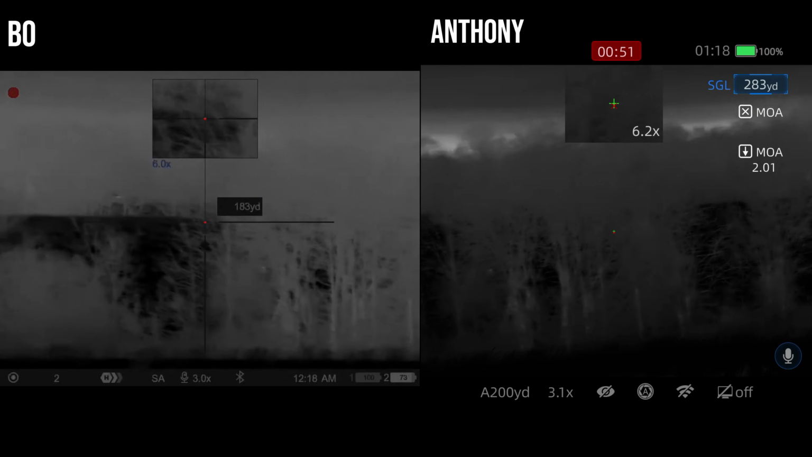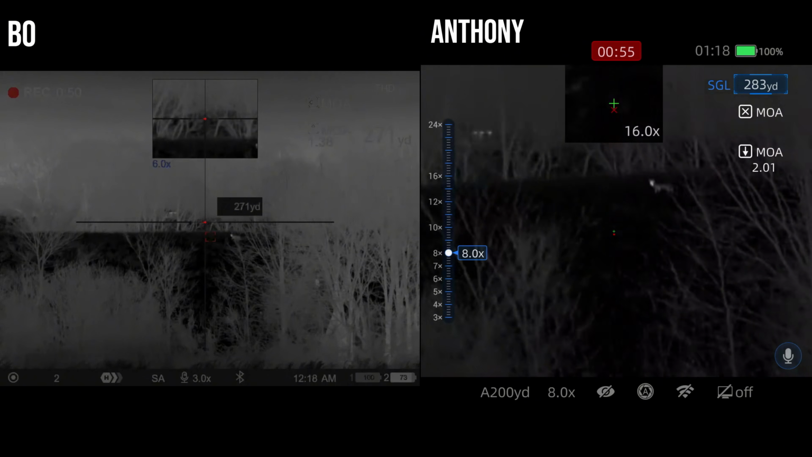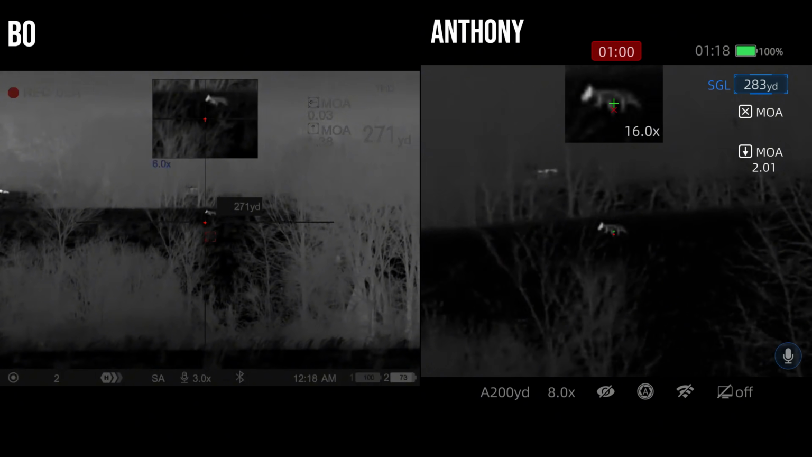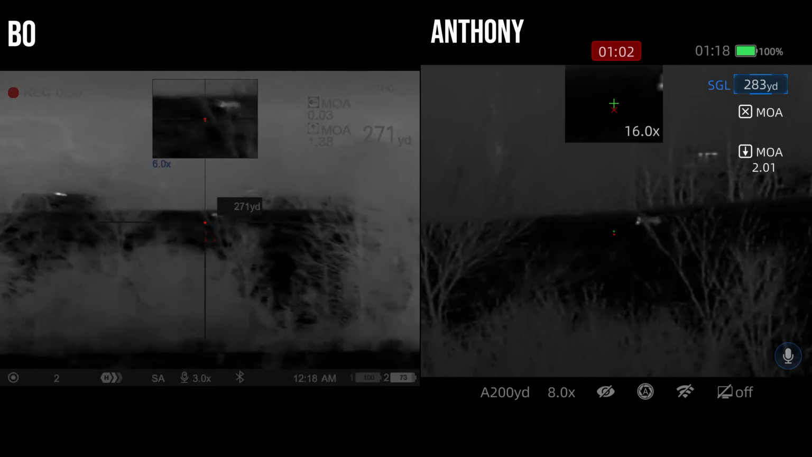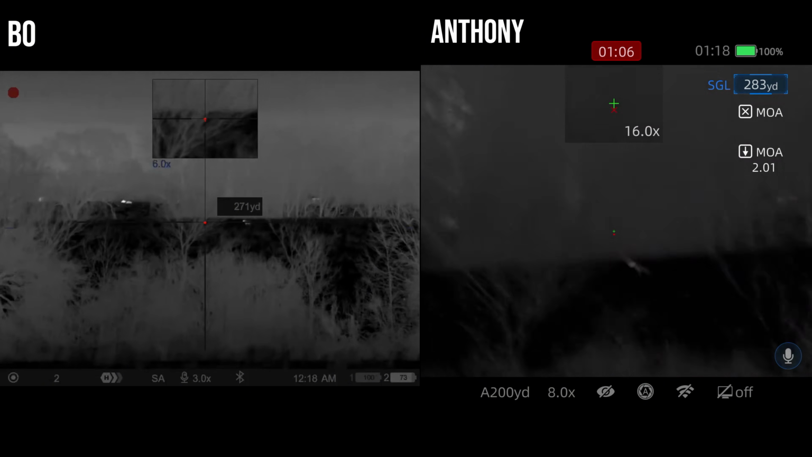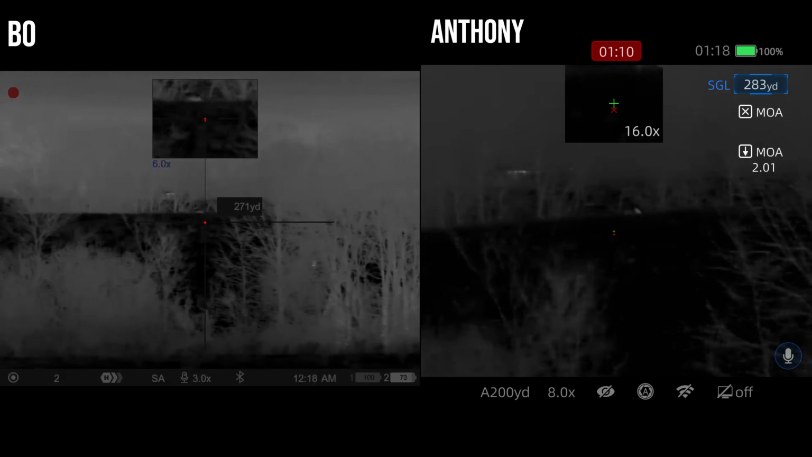He's about to pop out behind that patch of trees. Oh, I see him. You want to smash him? We can- 271. We could try. Nope. We can get him to stop. Ready? 2. Smacked him. Somebody did. Somebody hit him.